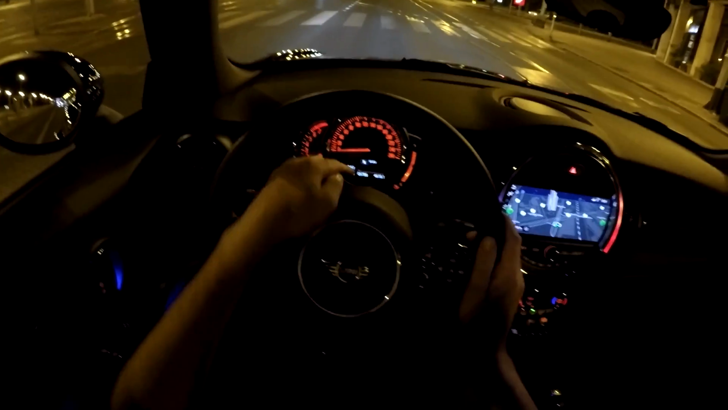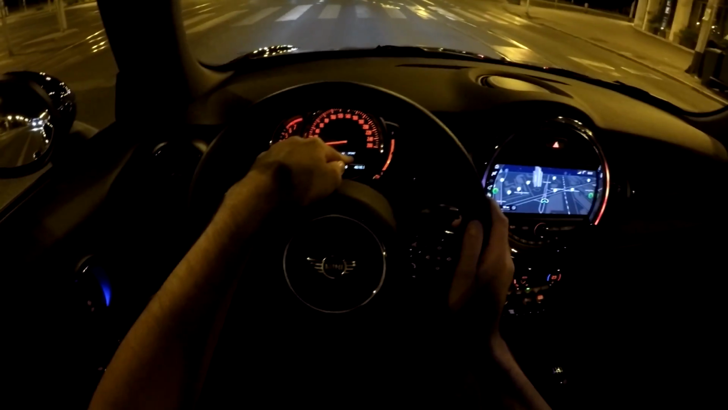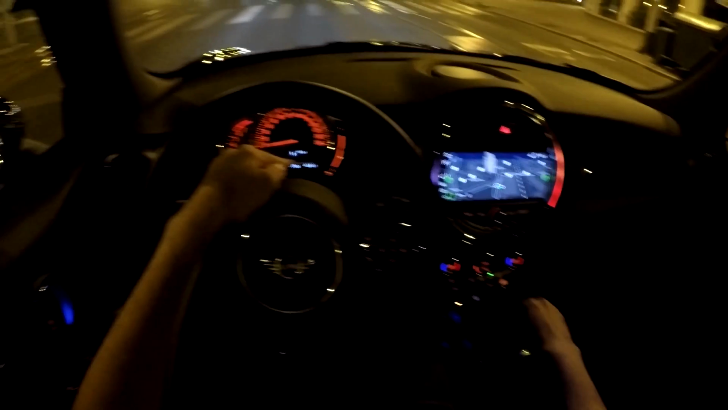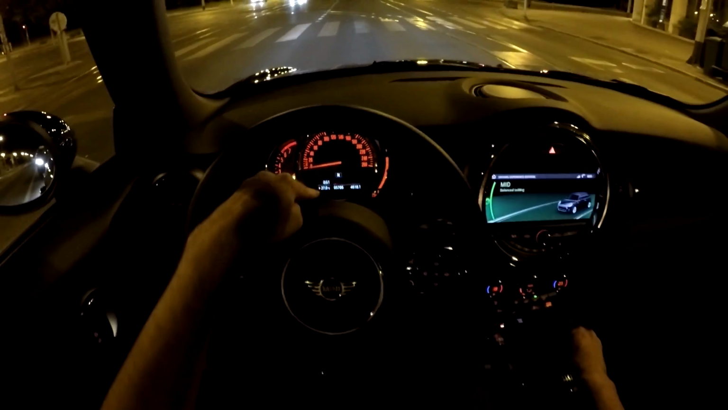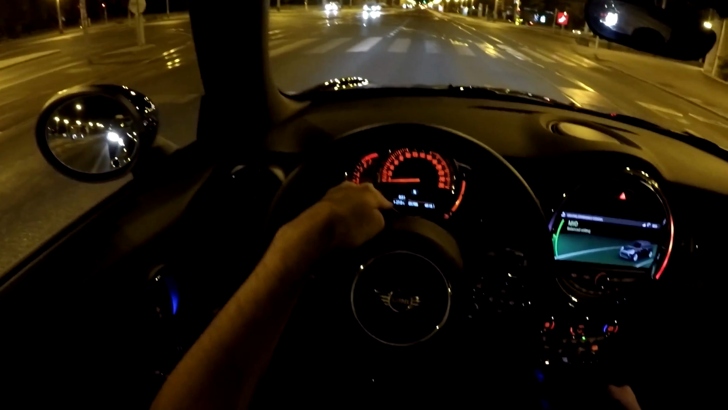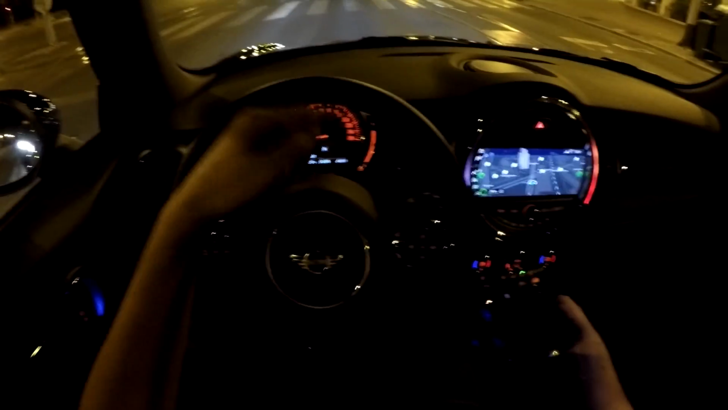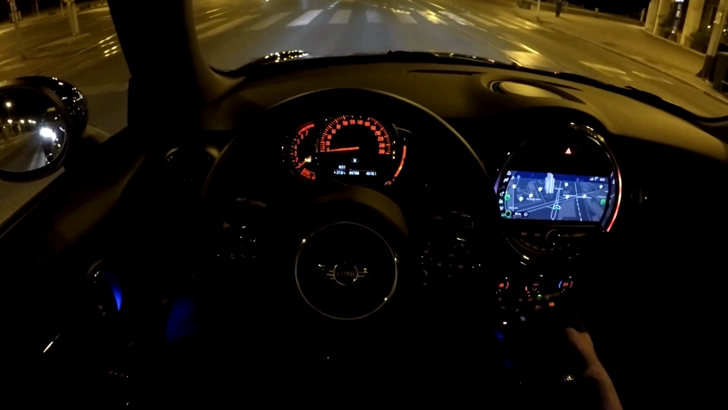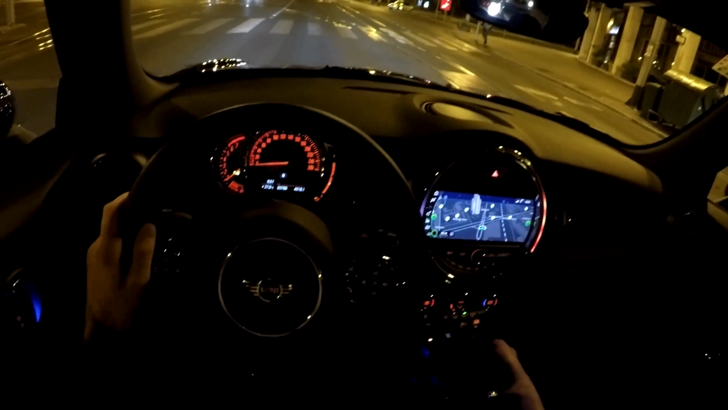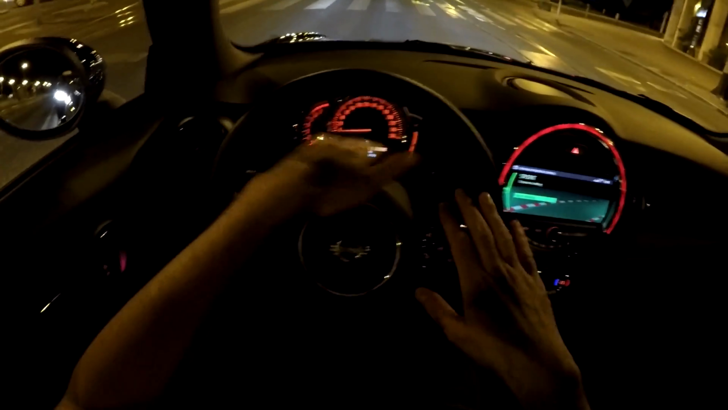So what else do we have here? You have the indicator of which gear you're in here. I have the sport mode, and if I'm in the normal mode then it says nothing basically. Then here you have the clock, you have the temperature. As you can see, 27 degrees, pretty hot out there, and it's 1 a.m. Then you have the kilometers. I already did 5,700 kilometers in the 2 months of ownership. And well, yeah, that's for this screen.